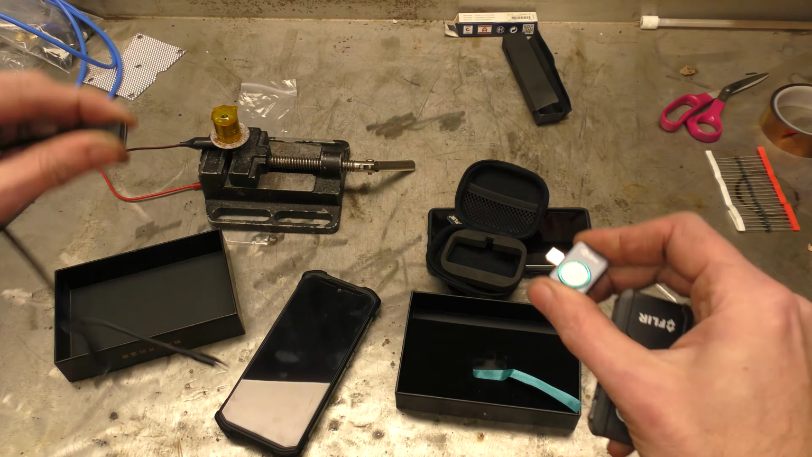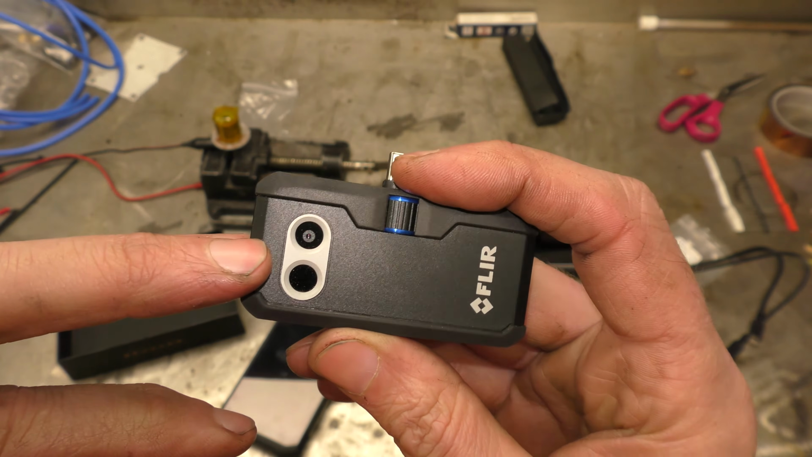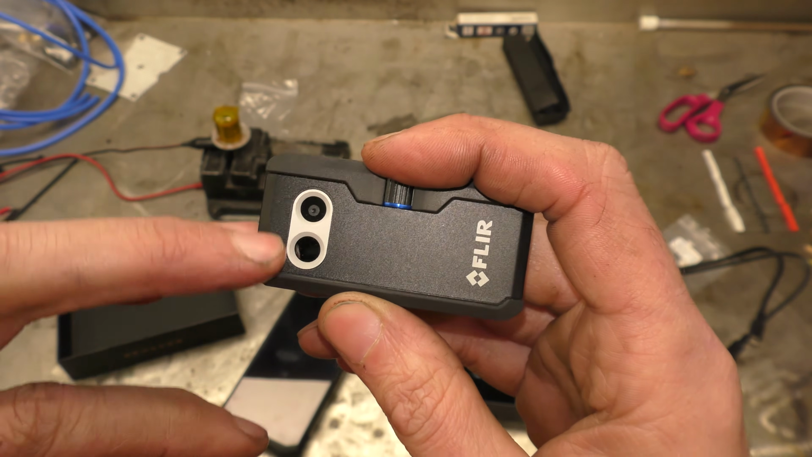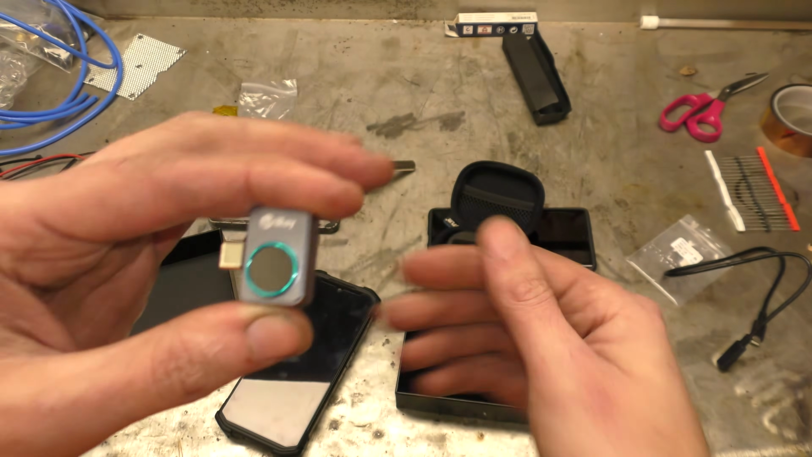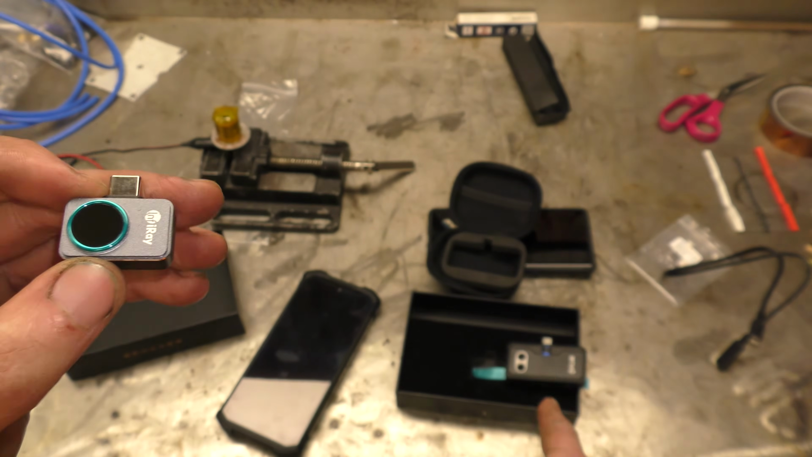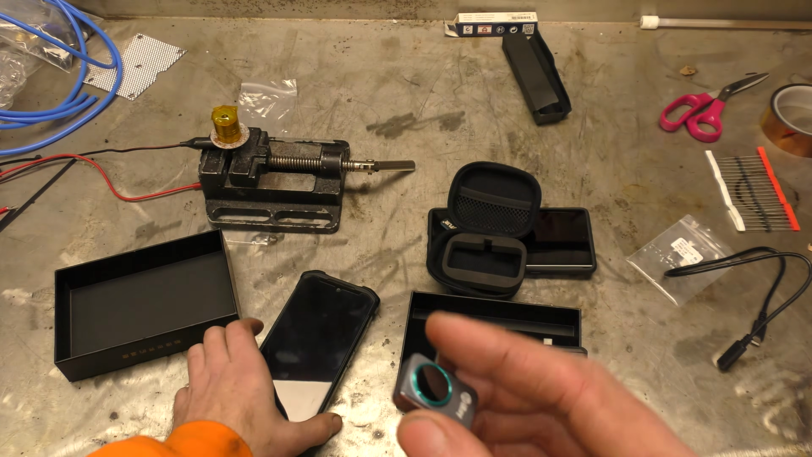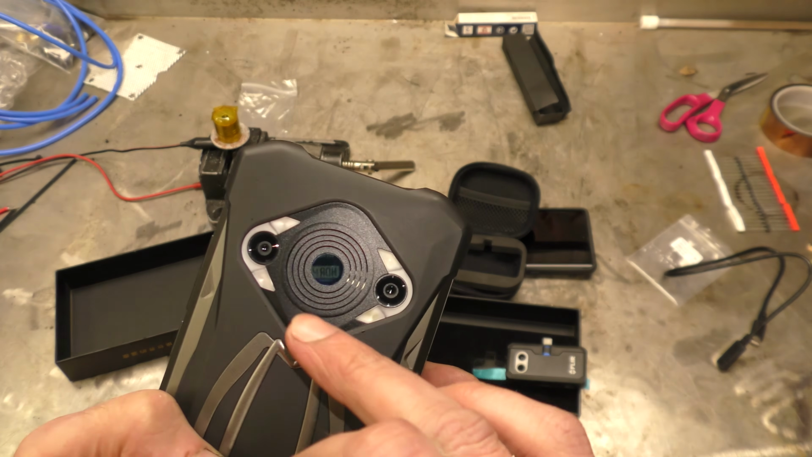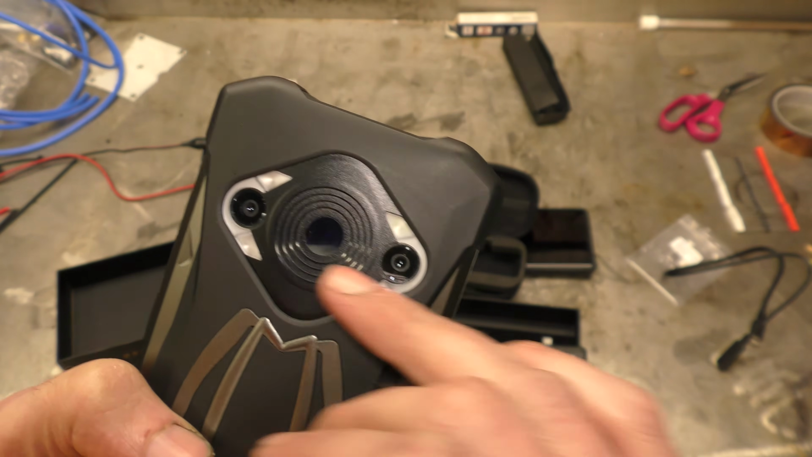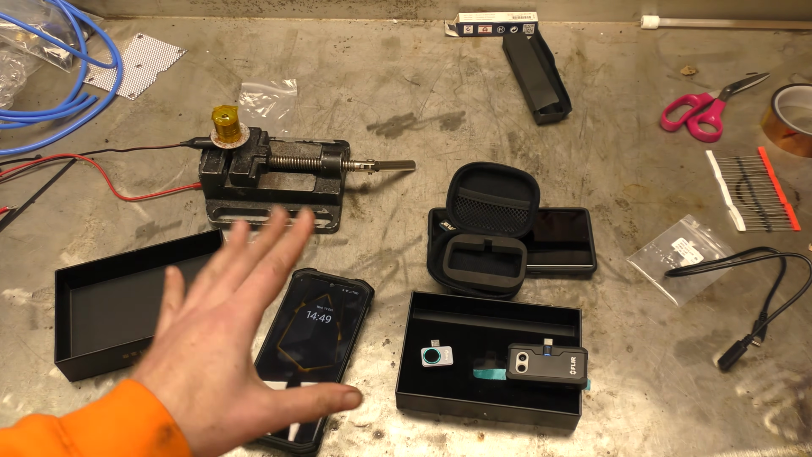Now, the only thing that it's not got, that the Flir has, is the MSX, which is the visible light mixing with the thermal image, because it's only got a thermal imager. But the resolution of the thermal imager is like twice or 3 times the Flir, so you almost don't need the visible light. The Doogee, again, has got the Infiray thermal imager, but it can mix in the cameras because they're right next to each other, and it was built for that purpose. So let us set up some sort of test.